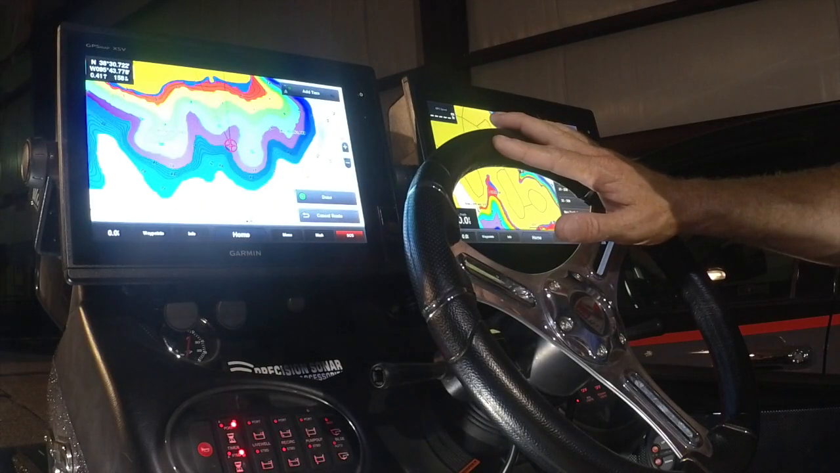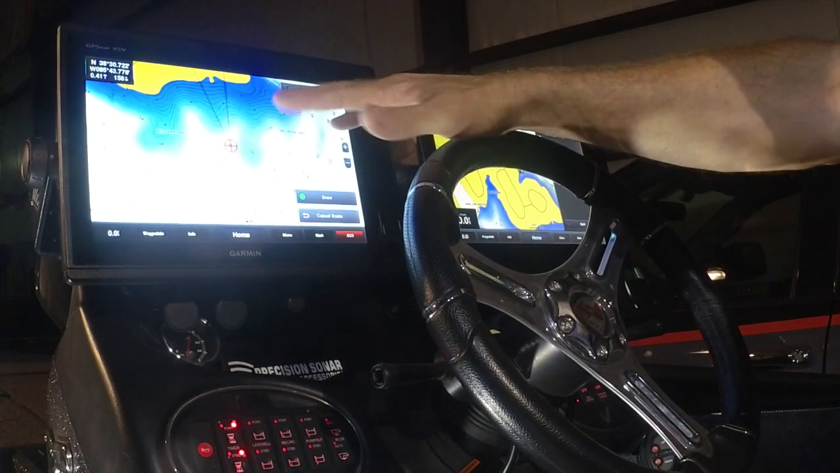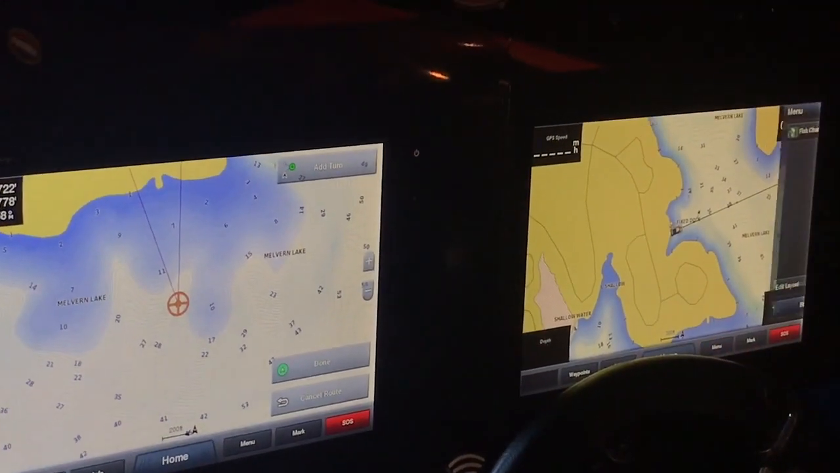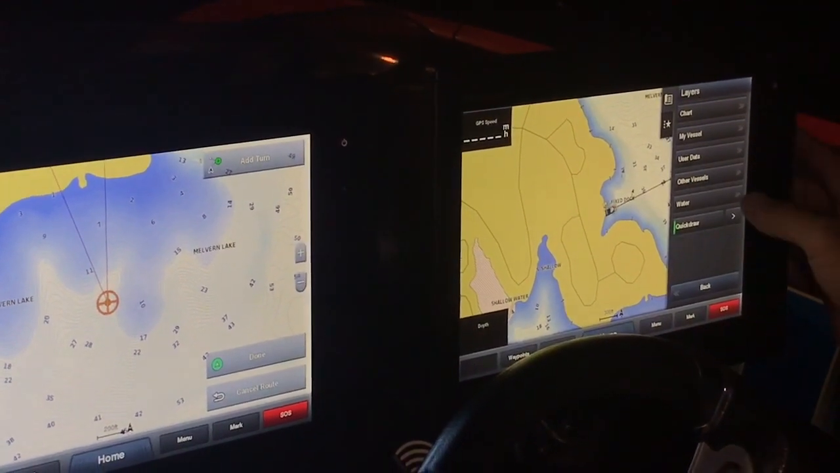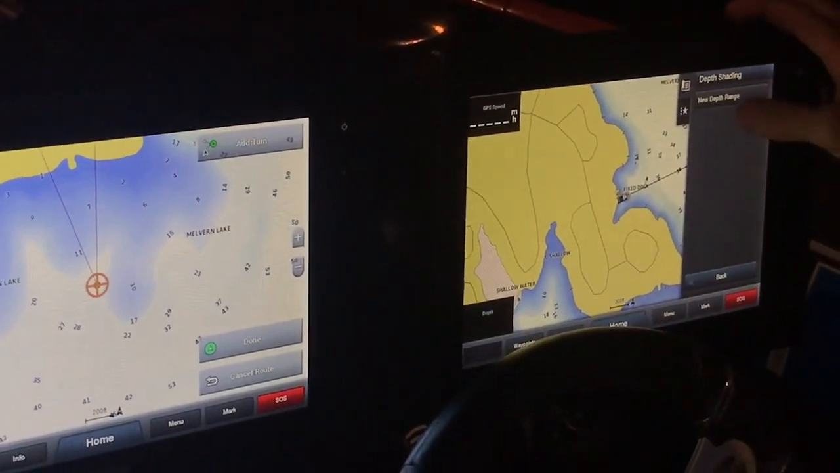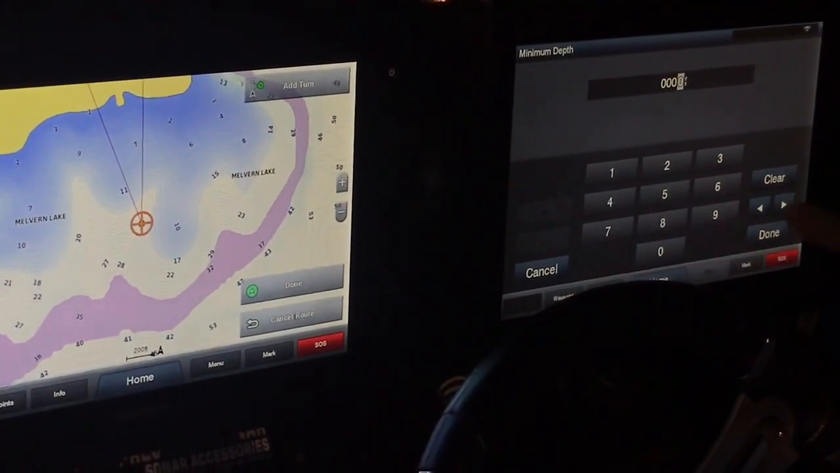Basically, if you've never had your unit set up, it'll show nothing, but what I can do, and you can watch it on this screen, what we're going to do to Melbourne Lake right here is we're going to add depth shading. We're on our mapping screen. We're going to go to menu, fishing chart menu, layers, and then the water setting, we're going to hit it, and depth shading, and we're going to go to the arrow here, and it's going to give me the opportunity, a new depth range. What we're going to set is we're going to set 0 as my minimum